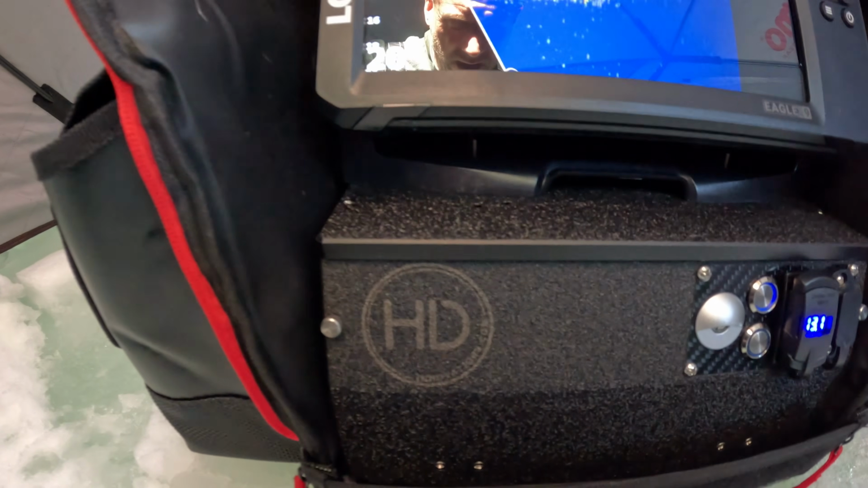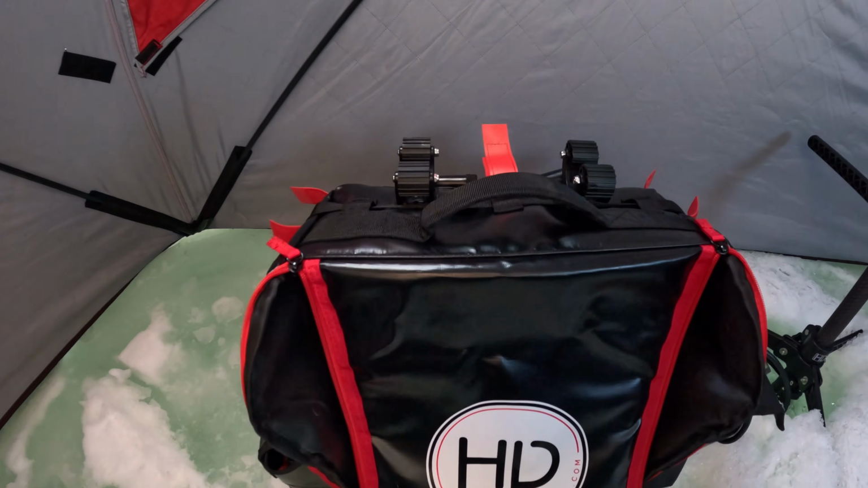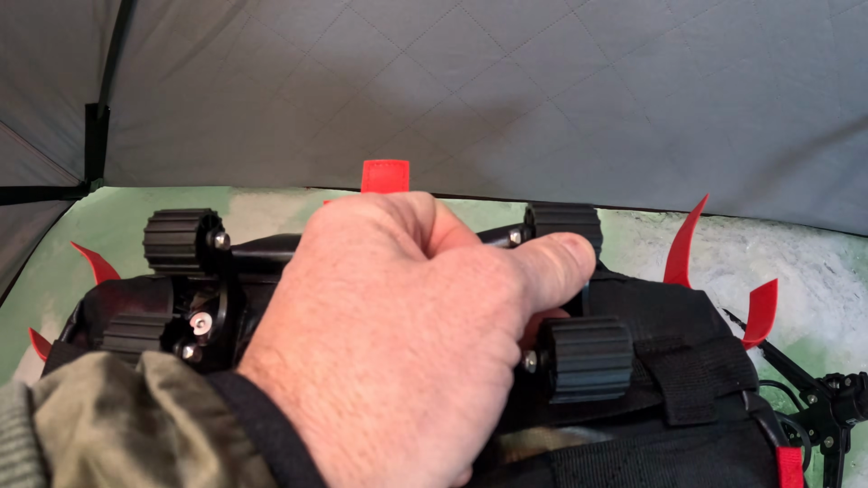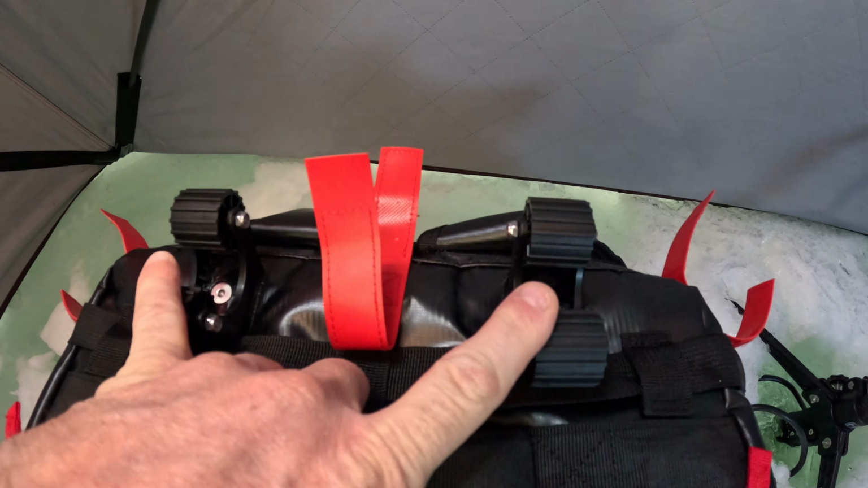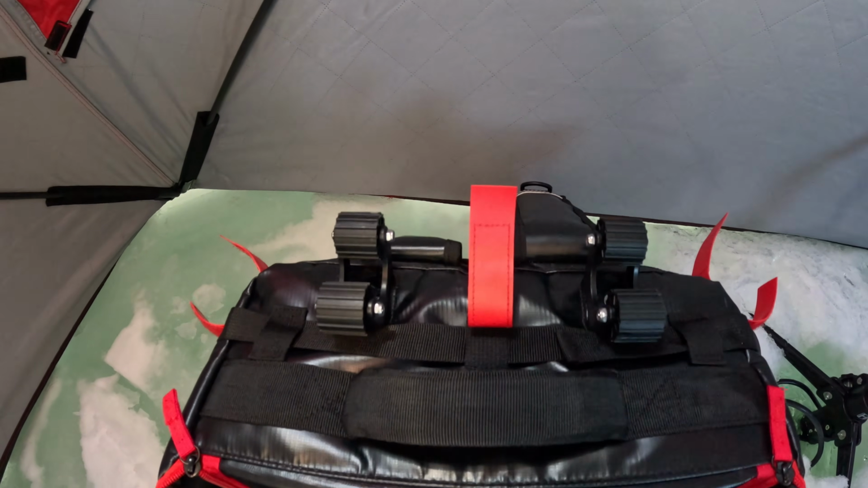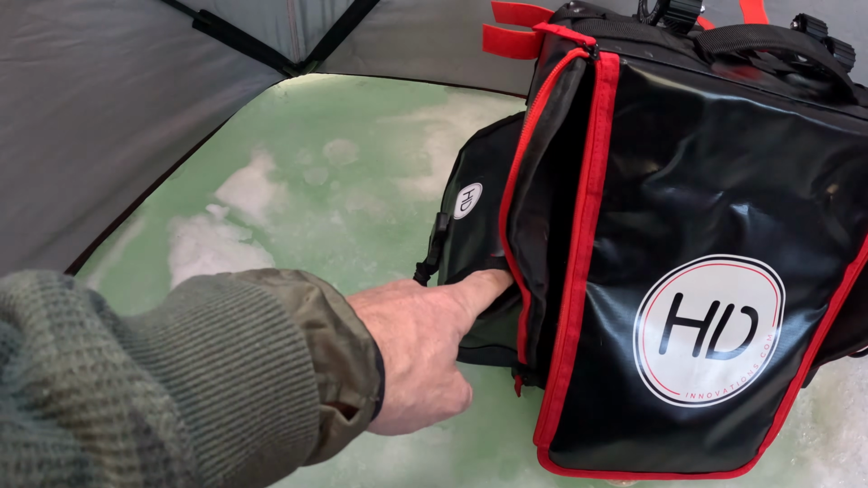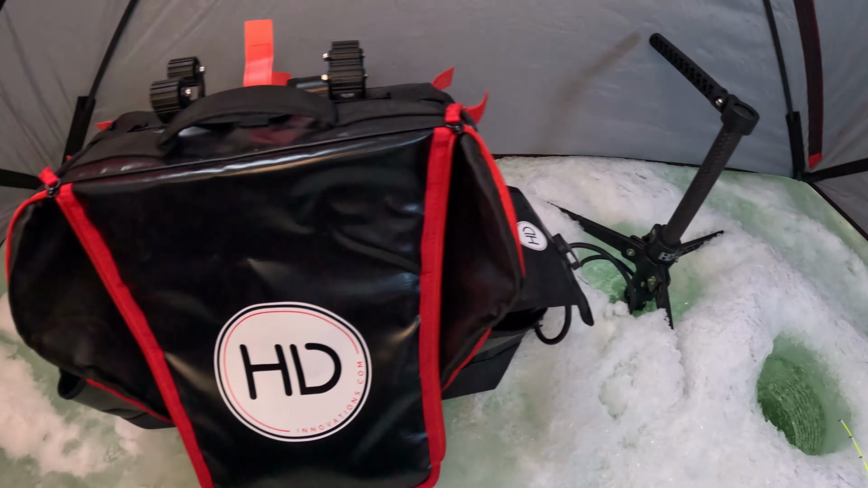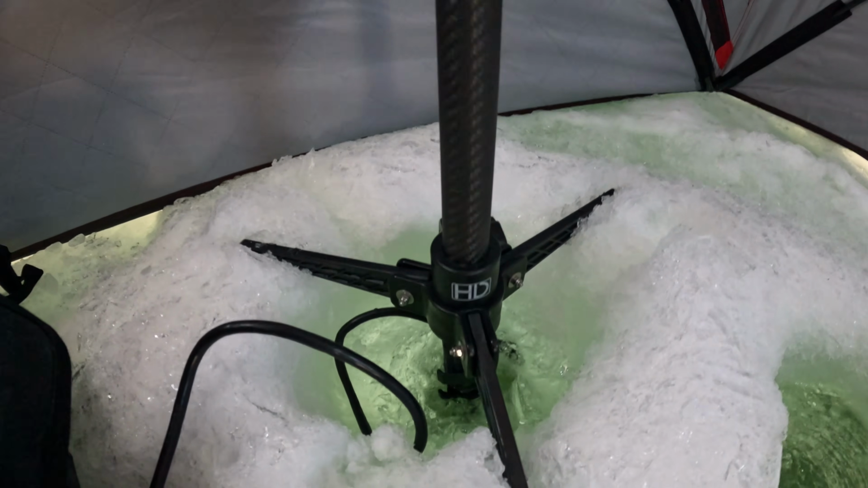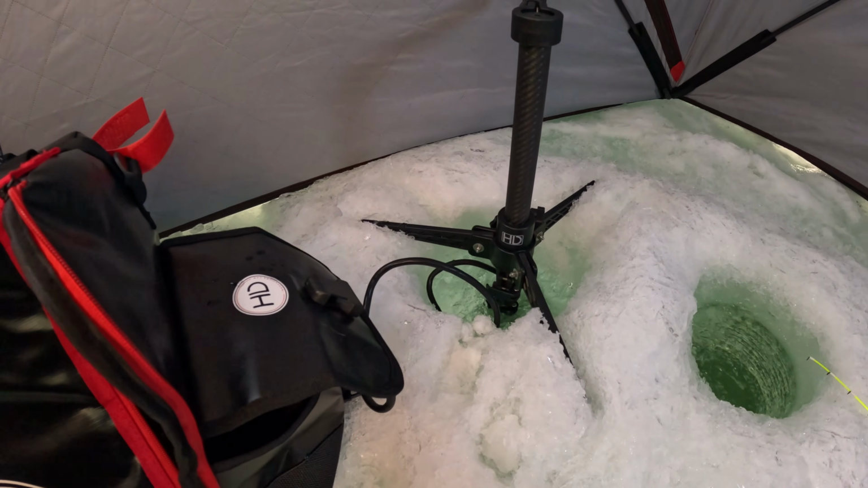It's pretty cool. And then I went with the bag too from HD Innovations, which is pretty cool. It's got these here for the live scope pole. So basically you just set that right in this spot here, and then it's got straps like a book bag, so you can carry it that way. Over here I've got some jigs and a couple other things, a couple tools and whatnot in there. And then we've got the HD Innovations live scope pole too, which is all carbon fiber. Super nice. We got the short one, but they make a longer one.